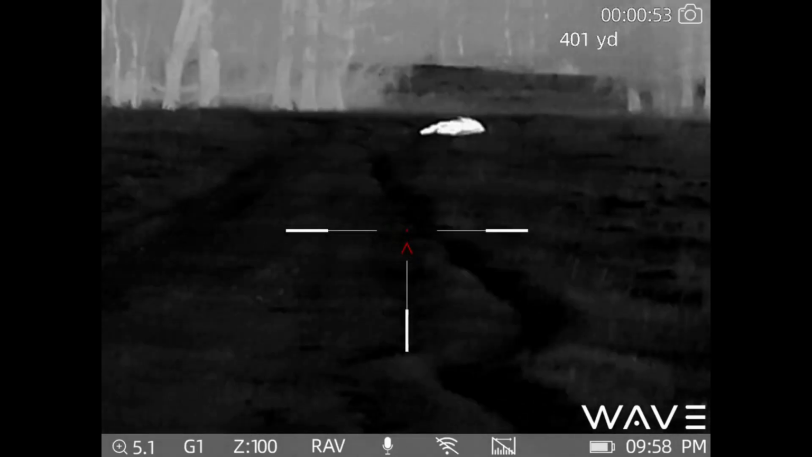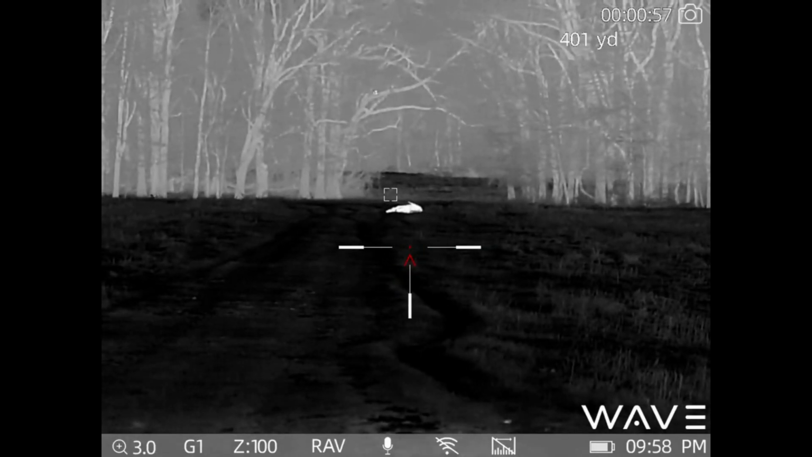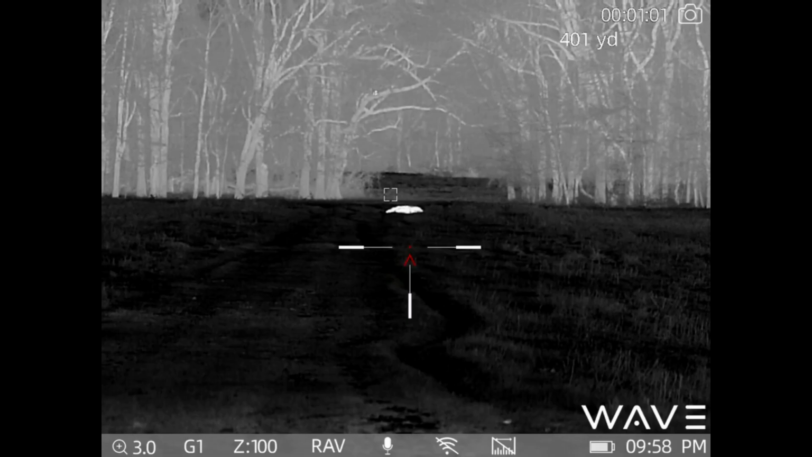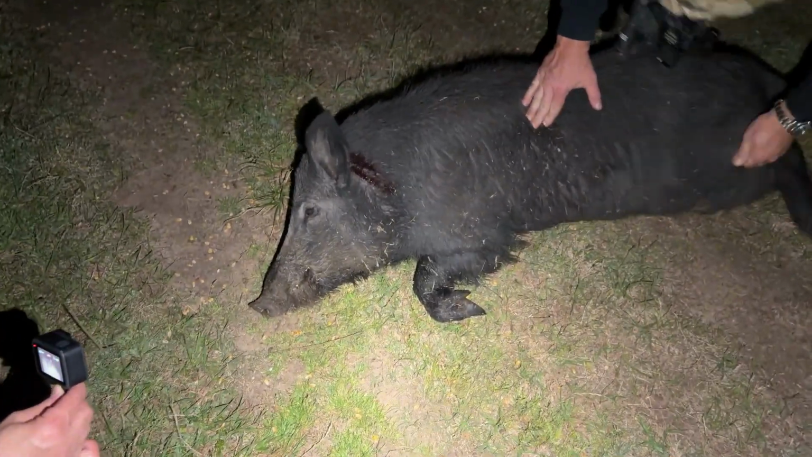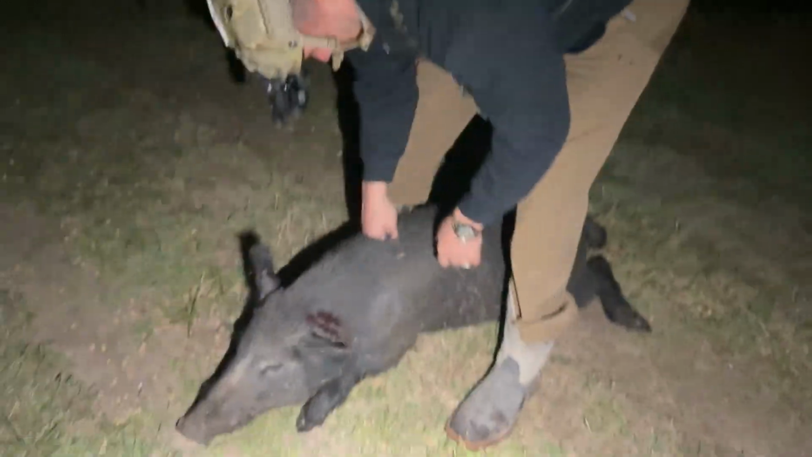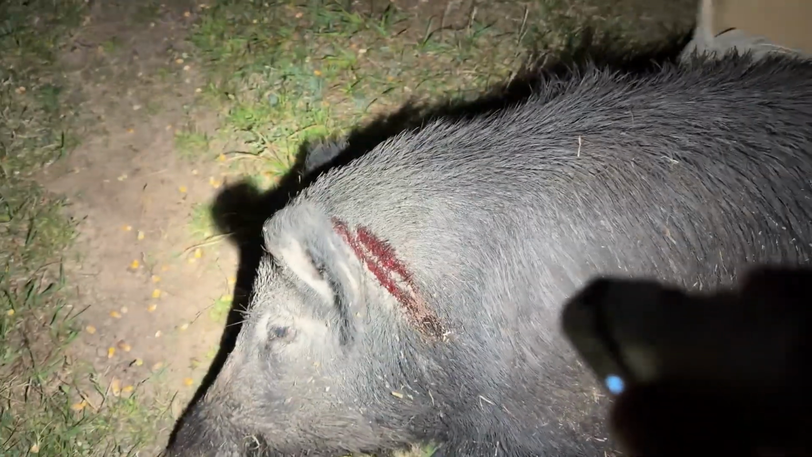Congratulations on your first pig. Let's go, boys. I told you, big dog. Alright, boys and girls, that is my first ever hog, and it's a nice one. All black. Plugged it right behind the ear, just like they told me.